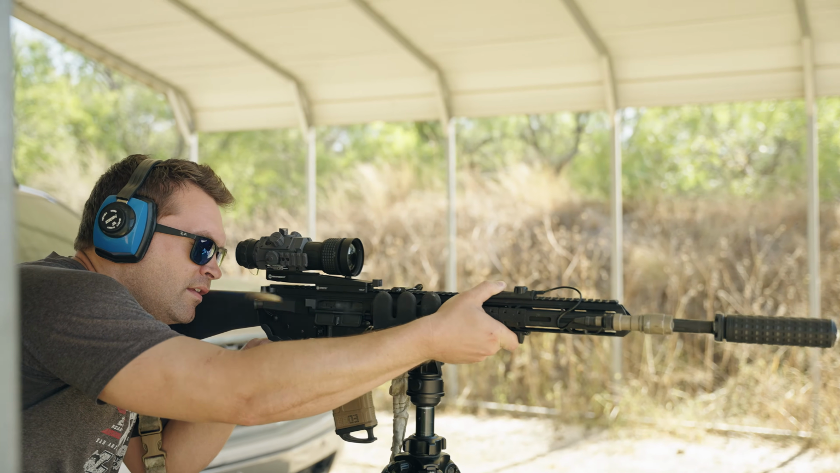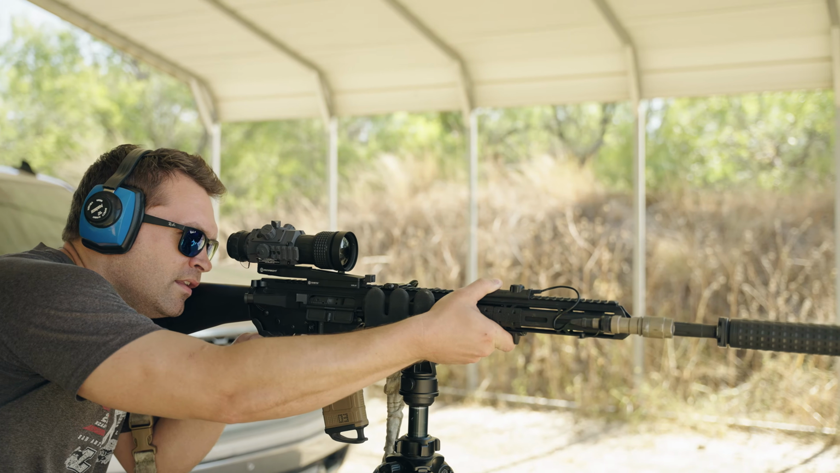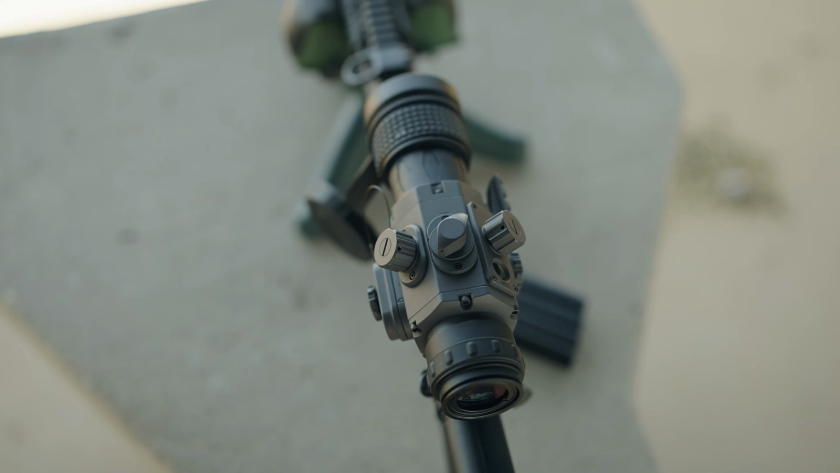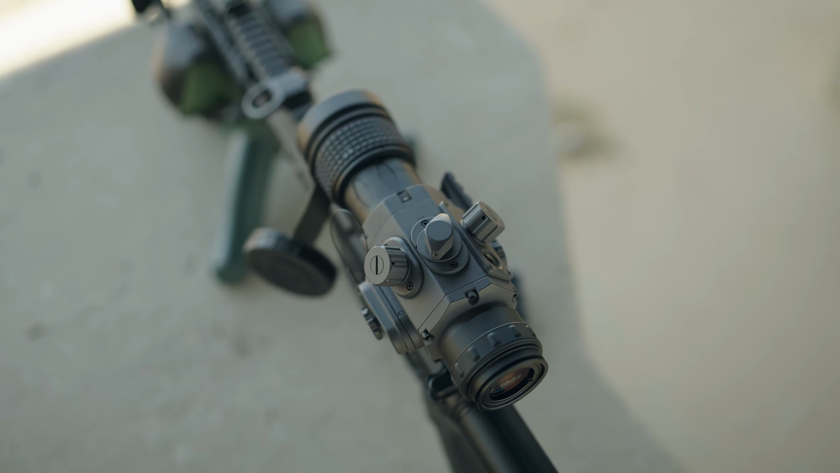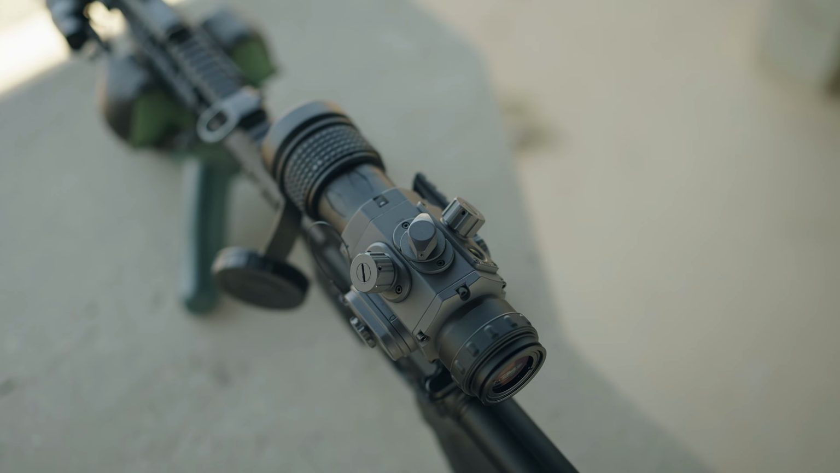A lot of the electro-optics that I have used previously on the channel felt like, not necessarily that you have to baby them, but if you threw them off a cliff, they're probably gonna break in multiple places. Not that I tried with the Contractor 640, but it feels like something you could potentially actually go to war with or use for military or law enforcement applications. It just feels like it is made like a tank.